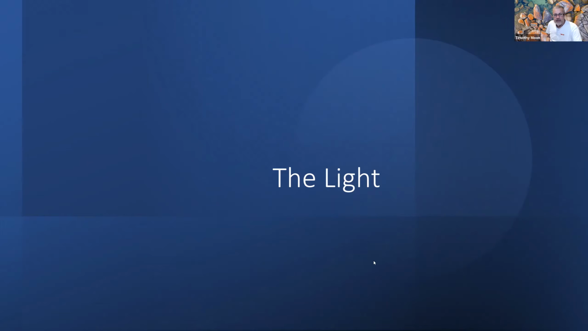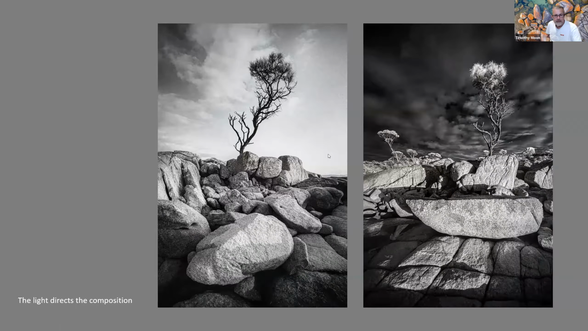All right, so we're back to our little tree at Binalong, and these two shots were taken within 3 or 4 minutes of each other, and this is purely the difference between the direction that I've pointed the camera in relation to the landscape before me, and also the direction of the sun and what the sun is doing.